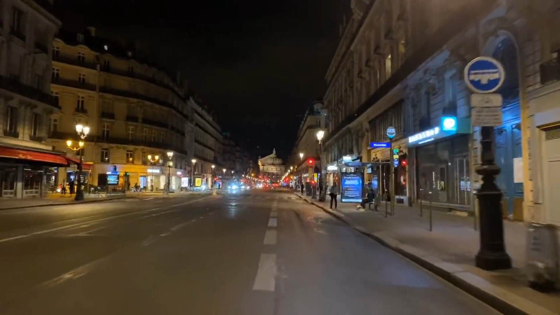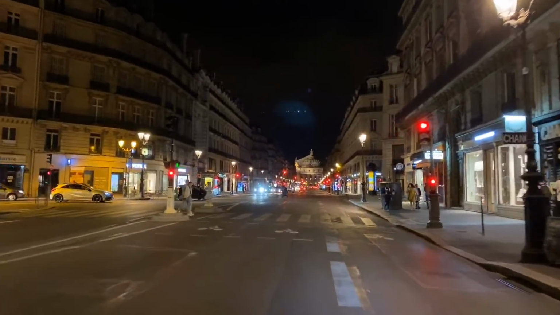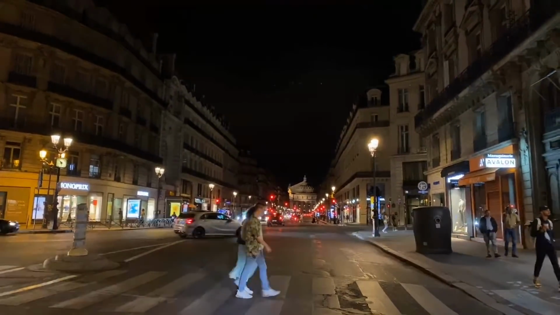Isn't it wild how quiet it is? Those of you who know Paris, I mean, yeah, it's August and people are away on vacation, but still, absolutely, almost like a ghost town vibe.